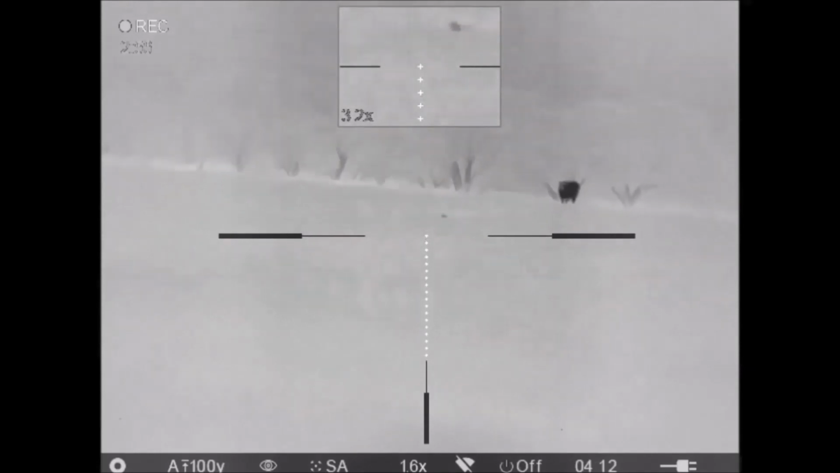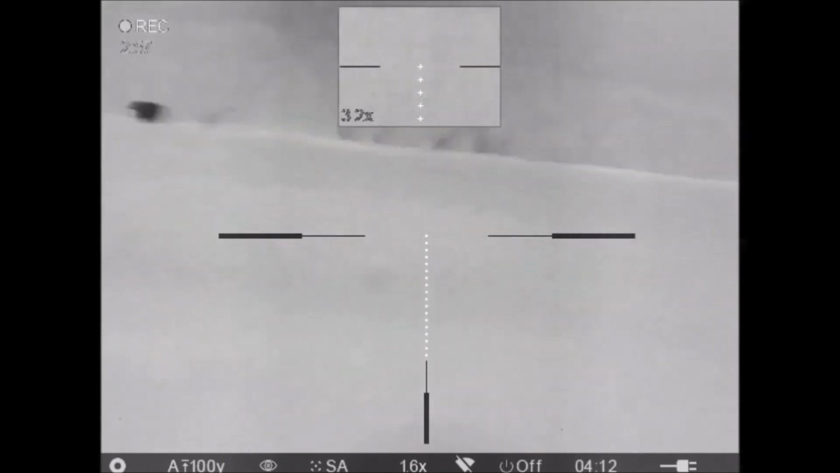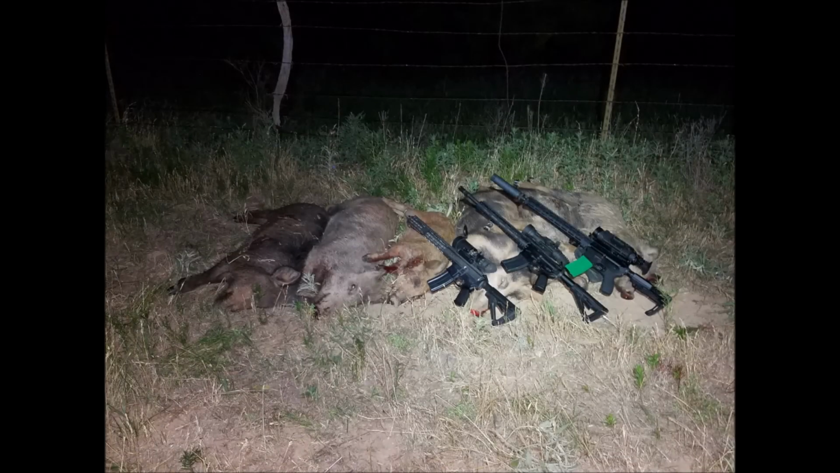Mark it. Okay. Everyone on safe? Safe. On safe. We finished out the evening with 6 hogs and several dozen mosquito bites between us.